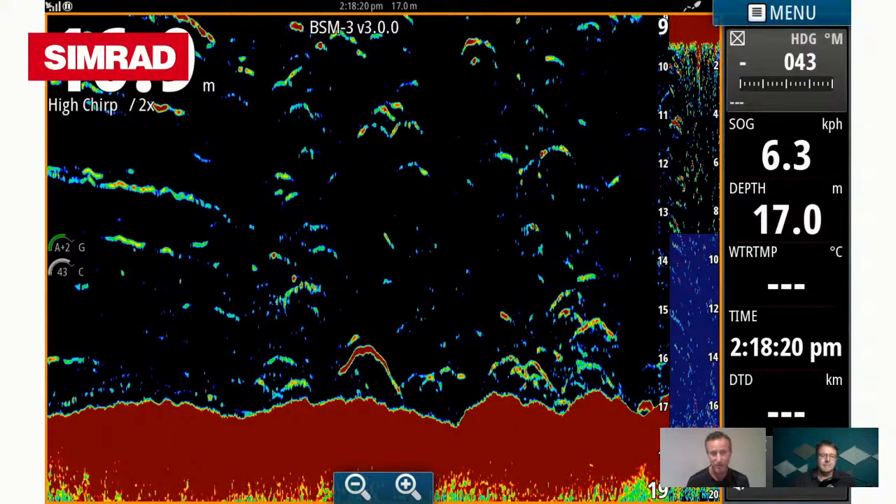You can see that bottom going up and down. So we're running 2x zoom there, so we've got a pretty good picture of what's going on. And the colour's fairly high on this. This is an older screenshot, but the colour's fairly high. So we've got rough bottom just with one nice big fish in that scenario there.